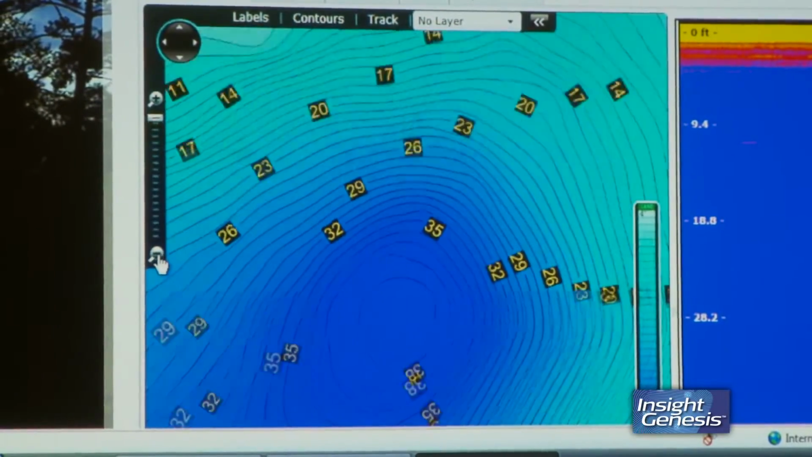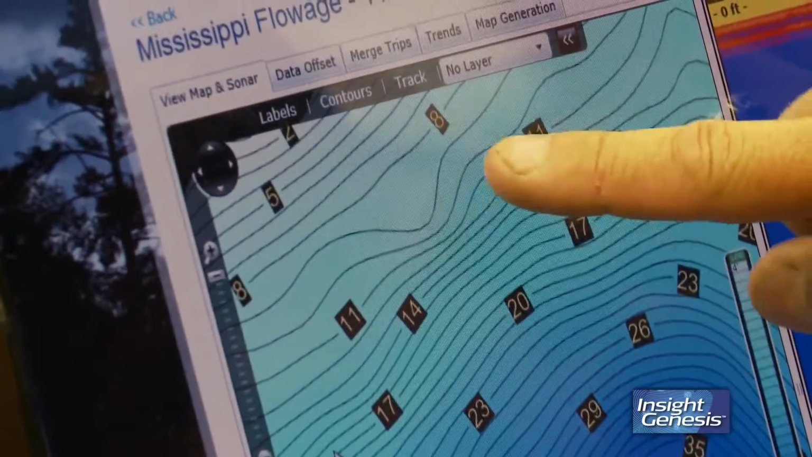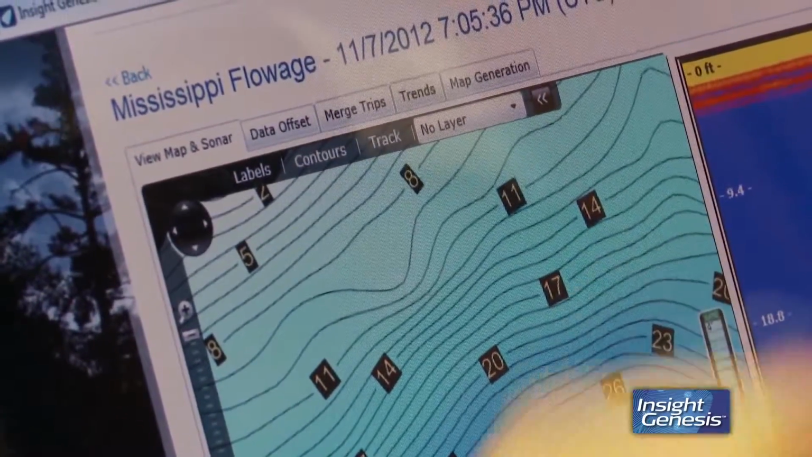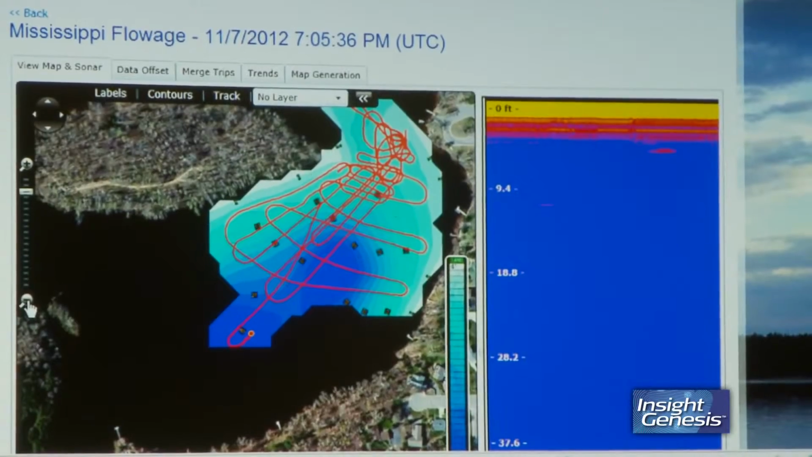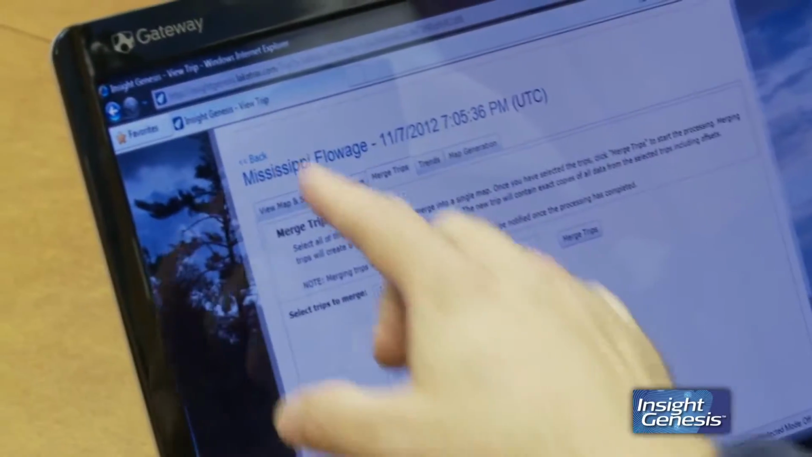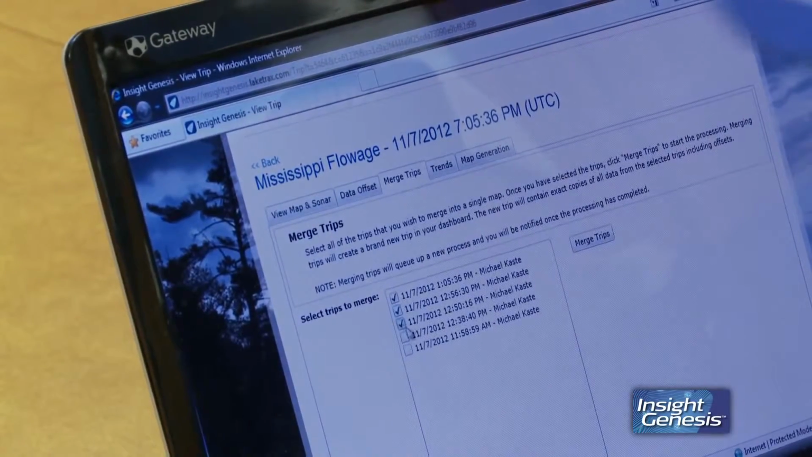Wow. There's that. So now I'm looking at an area here that has an underwater point that comes out. It's not much of one, but over the years, we've caught fish off that spot. Now I see why. In a few seconds here, we'll take this map with the other map and merge them together. The system's smart enough to know all the ones that are on this body of water. You just click the boxes, so you just check off what you want to merge.